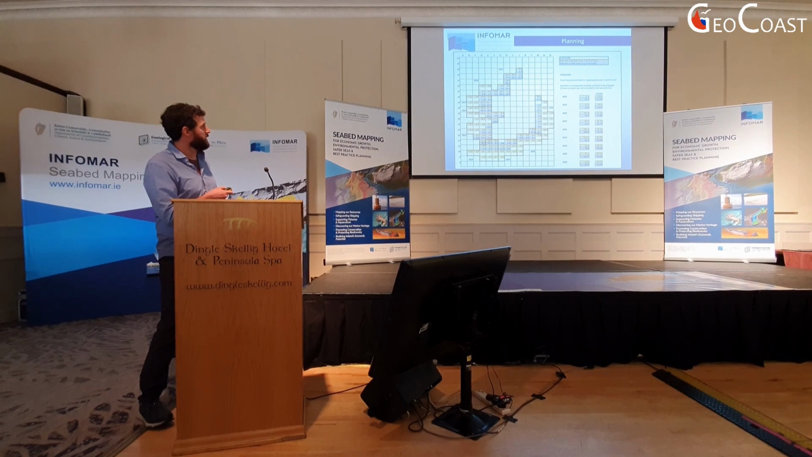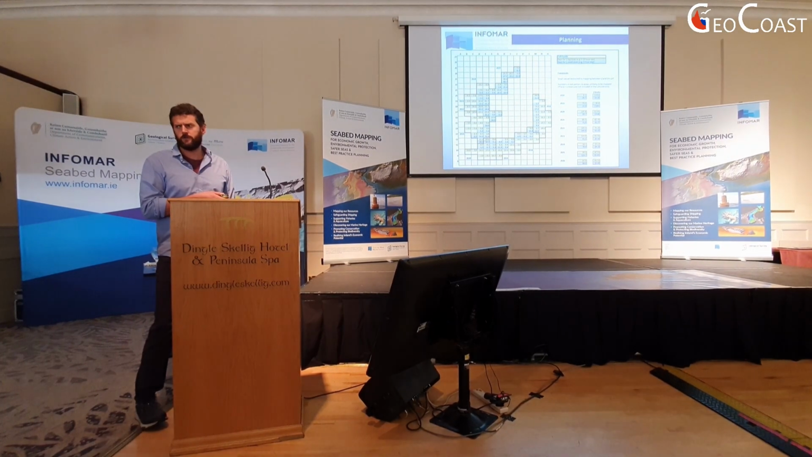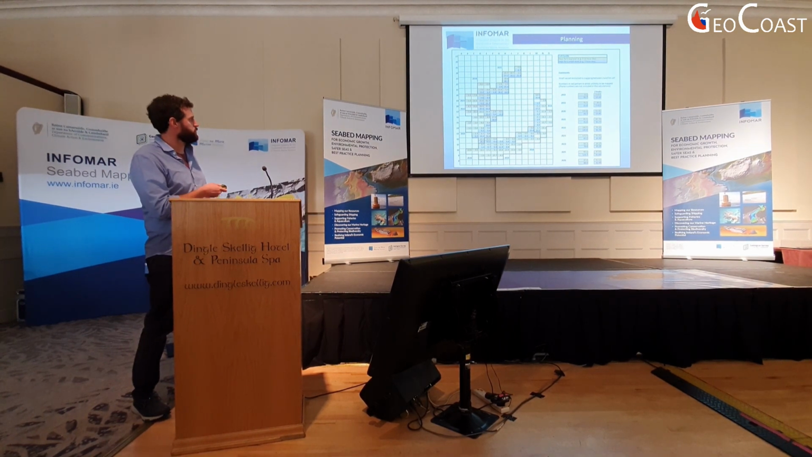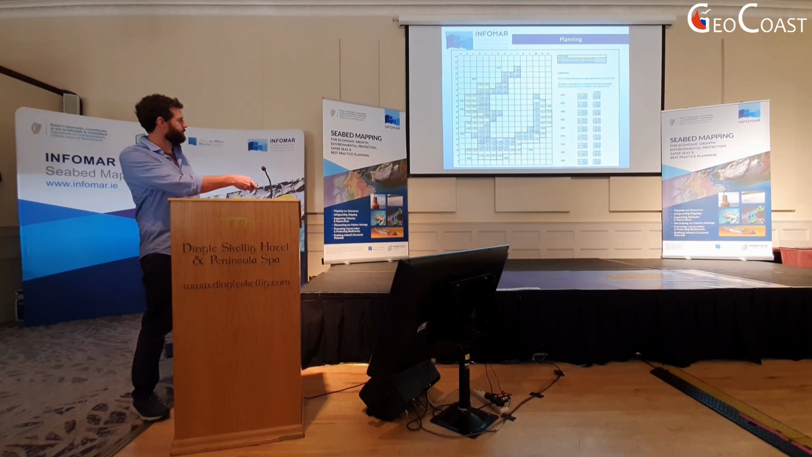We've adopted the MI's system of having these survey grids. Each one is 1,000 square kilometres. And using the previous spreadsheet, we can pop into each one how many ship days it will take to map it. And then we were able to box off each area by year.